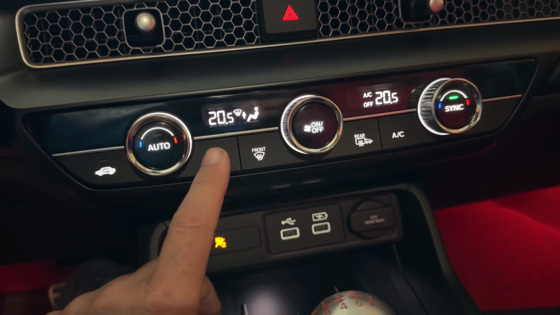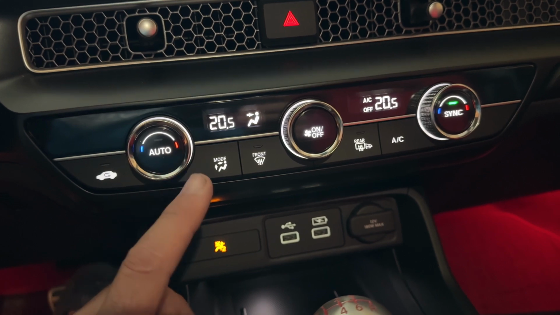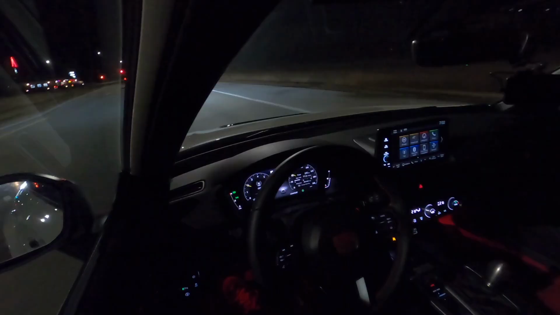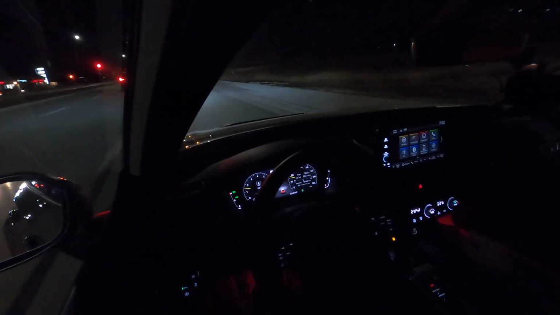And then, is it still an auto? What's it still doing? Can I turn the air conditioning on? Can I turn the air conditioning off? So some of these things are kind of buried a little bit. And unless you fiddle around with it, you really don't know what it's doing in auto. I've owned other cars that have better ways of solving that problem.